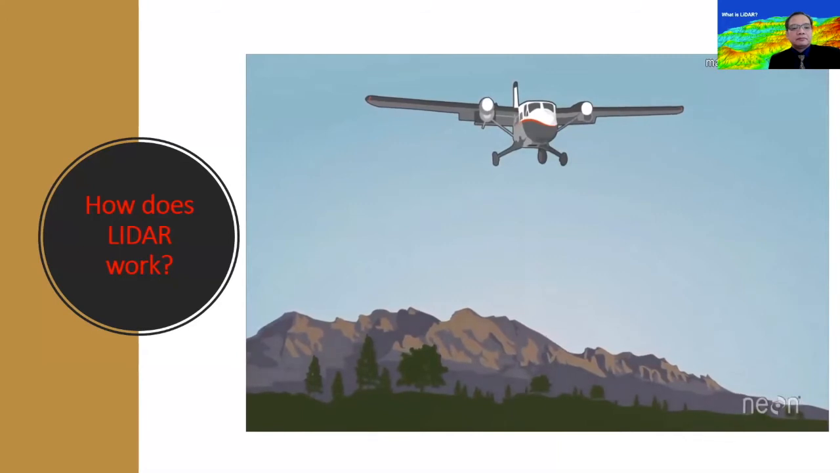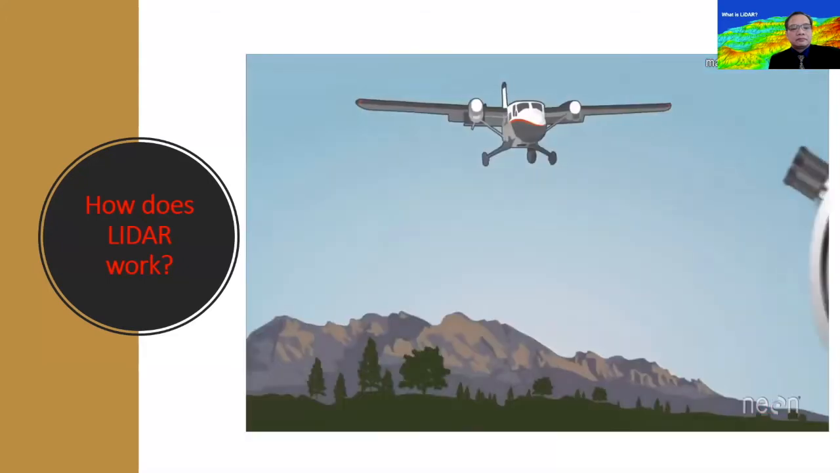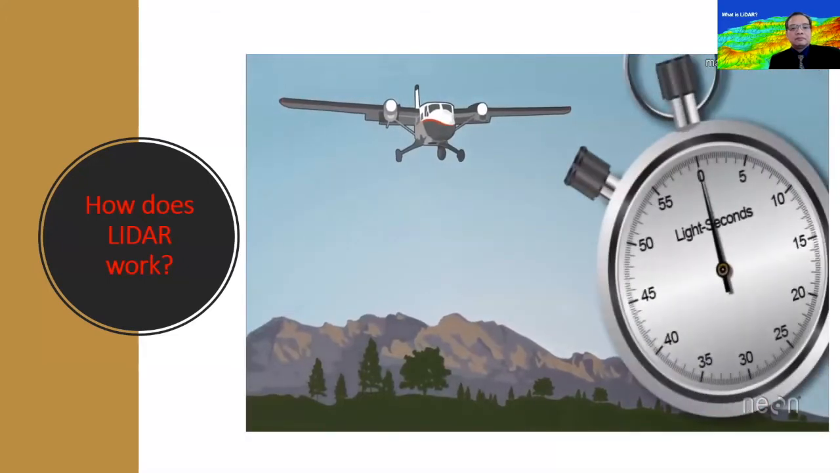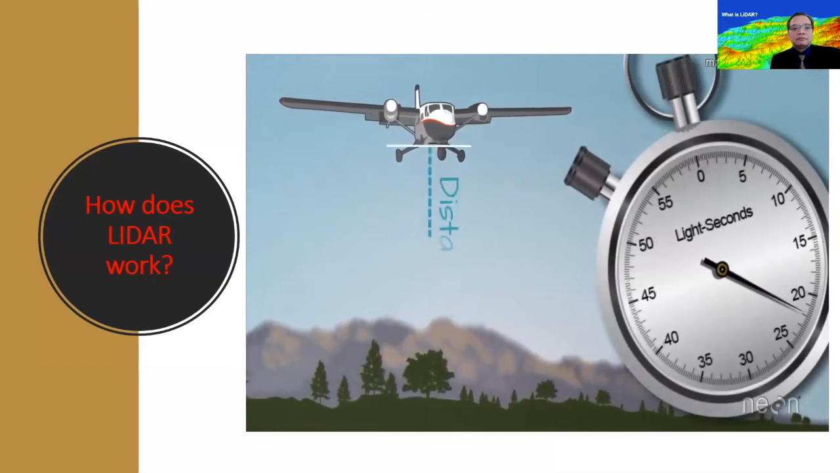Now we're speaking LIDAR. Now all of this pulse and return business is great, but speaking the language doesn't give us height. To get height, the LIDAR system records the time that it takes for the light energy to travel to the ground and back. The system then uses the speed of light to calculate the distance between the top of that object and the plane.